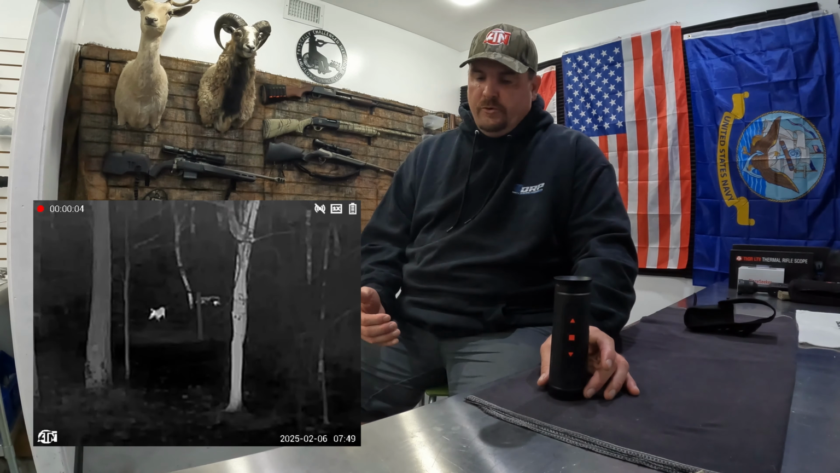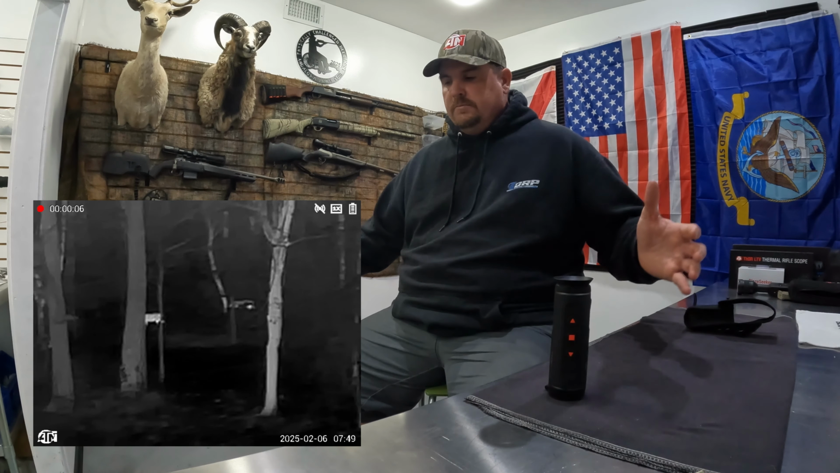And these 2 hogs came in, and typically when hogs come in, they'll come to the corn and start crunching on it, and if you don't hear them coming through the weeds, that's how I know they're there. Well, these 2 hogs, for whatever reason, came through my feeder area, which is maybe a 30-foot circle, and just completely ignored the corn and walked right on by.